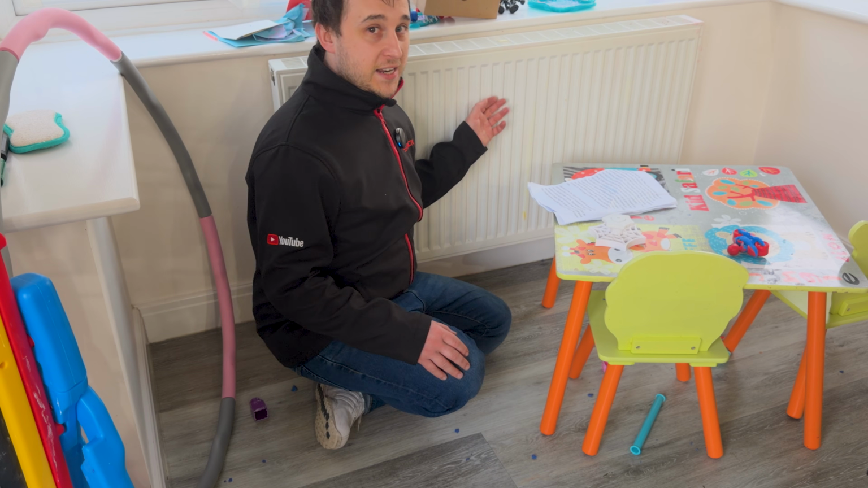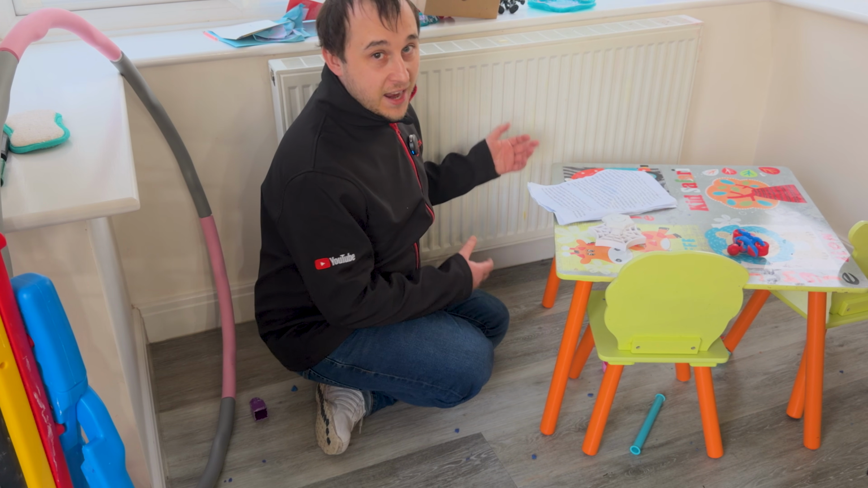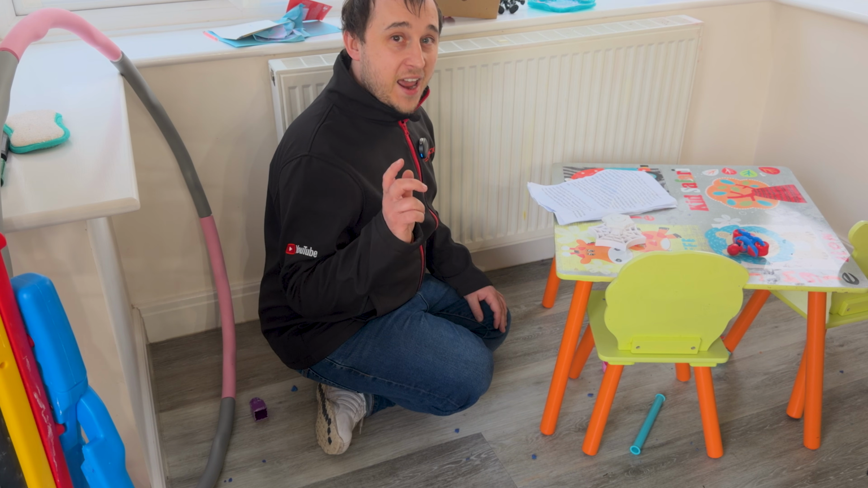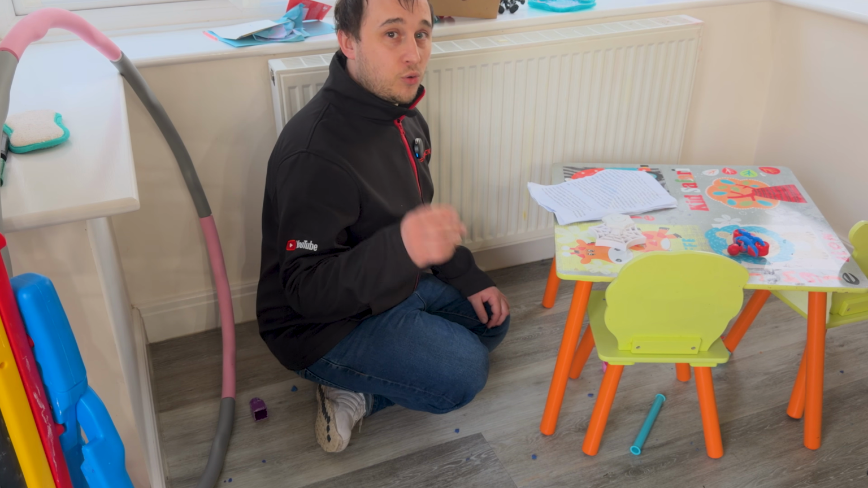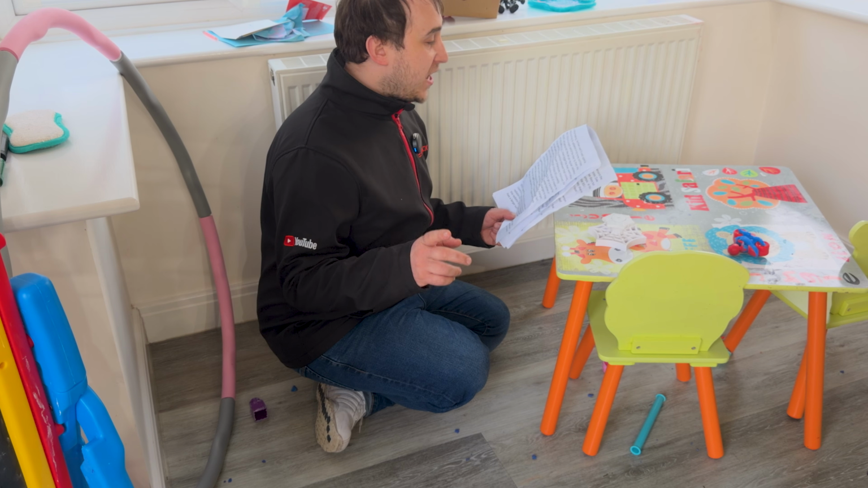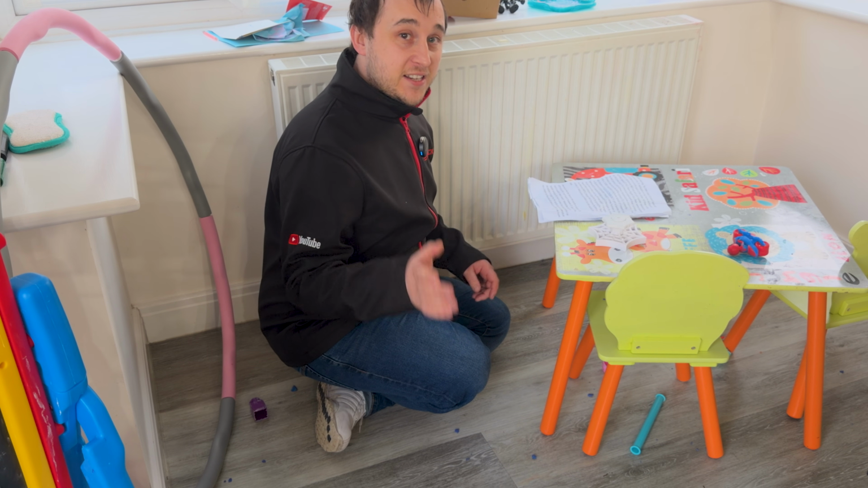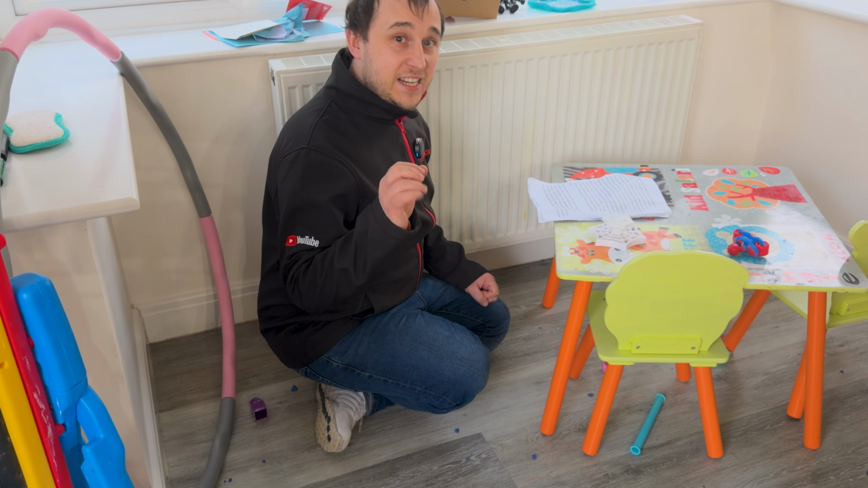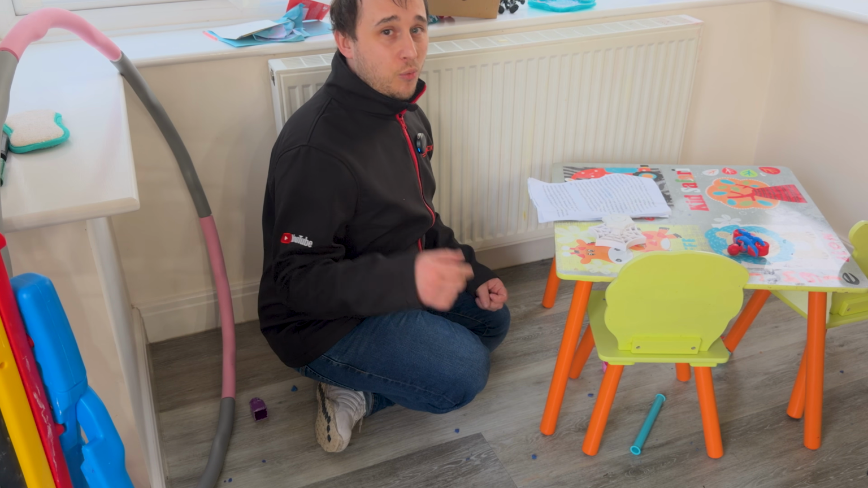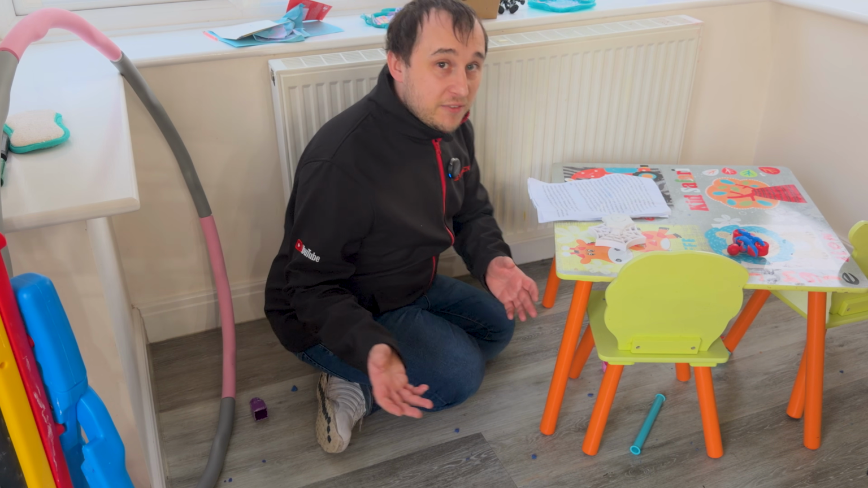Now this is a normal radiator. This is the same radiator I had before I had a heat pump, and it's the same radiator I still have now. I had 16 radiators in my home when I had the heat pump installed, and I now have 17 radiators. Octopus had to install one extra radiator. They did change some of my radiators: 6 of my 16 were changed to slightly larger radiators. One was slightly longer, one was slightly taller, one had an extra fin in the middle. We're talking very minor radiator changes for me in my home. It can be different for every single home.